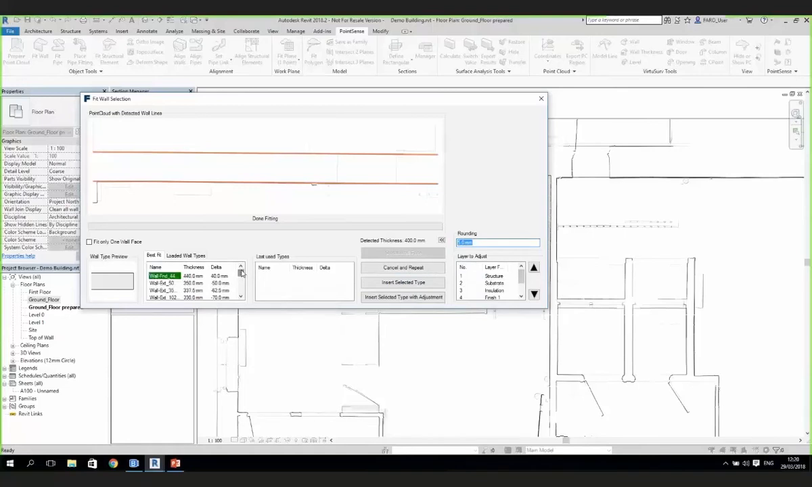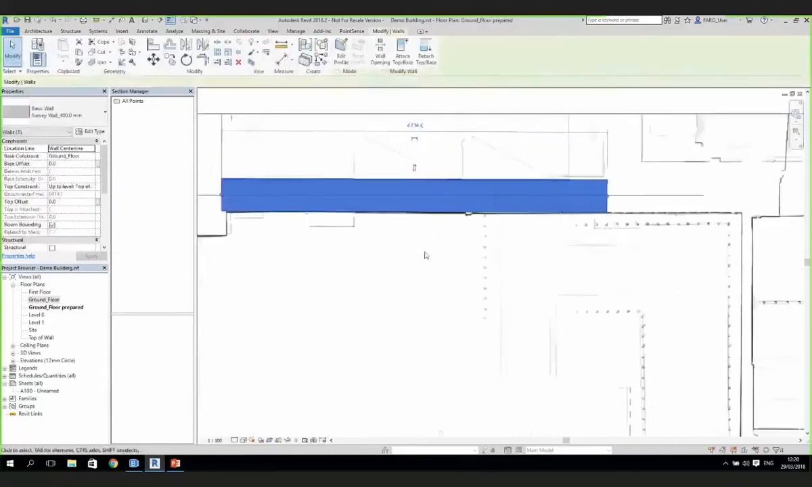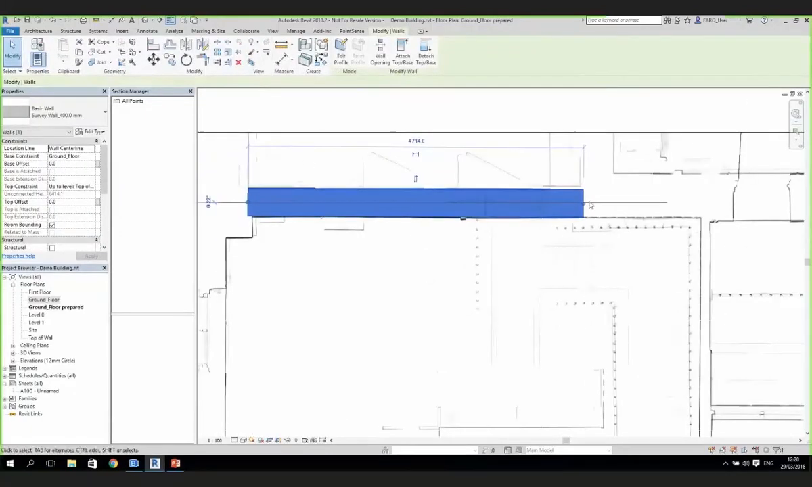On the left hand side, it's suggested that the closest matching system family we have is this 440 foundation wall with a 40mm delta. But I'm going to go down and find my survey wall, and insert that with an adjustment. I'll click that button there. It's put the wall in at the correct angle, in the correct position that I've asked it to. You can also see it's duplicated that wall type and added a suffix after the actual name, so we know that's a 400mm wall.